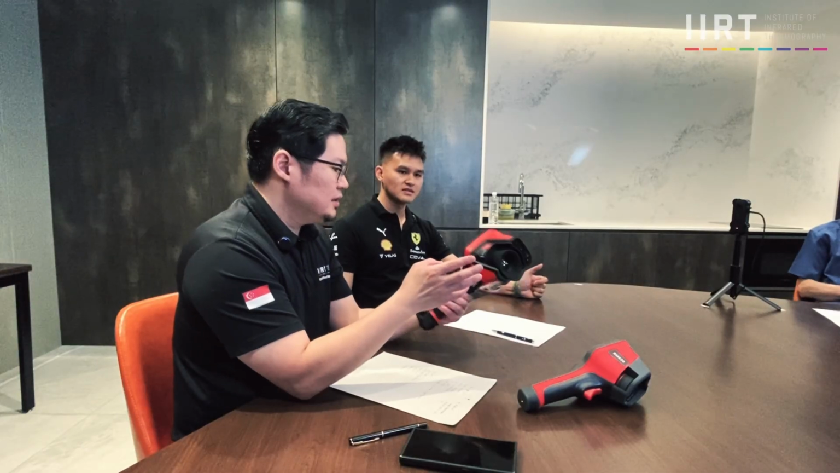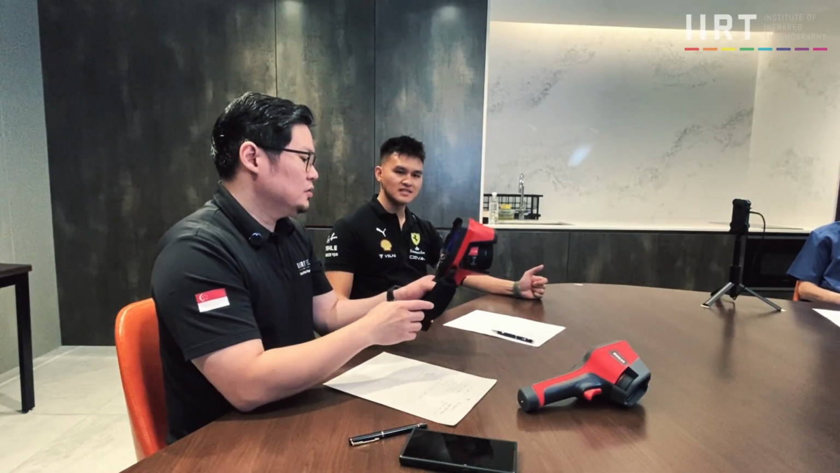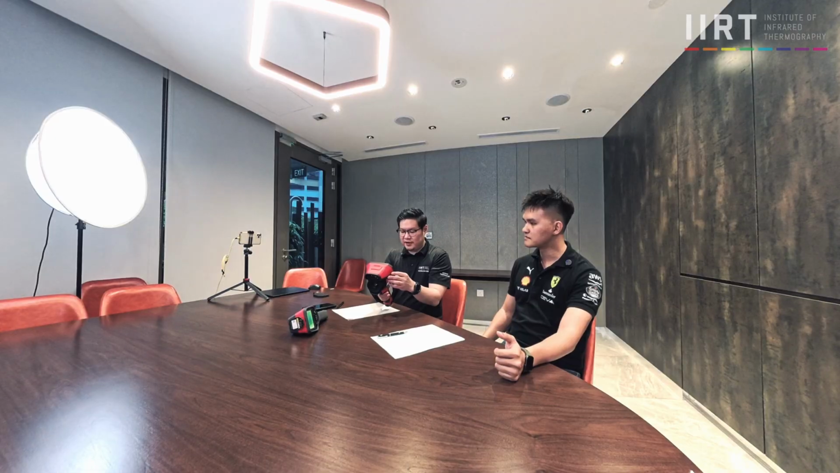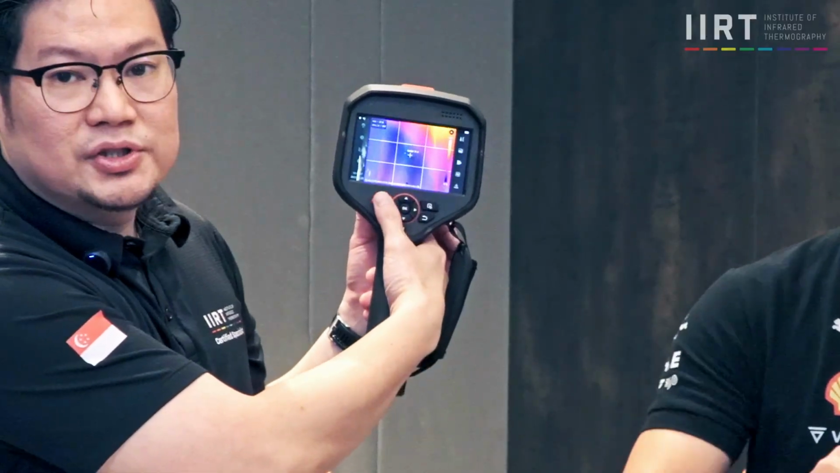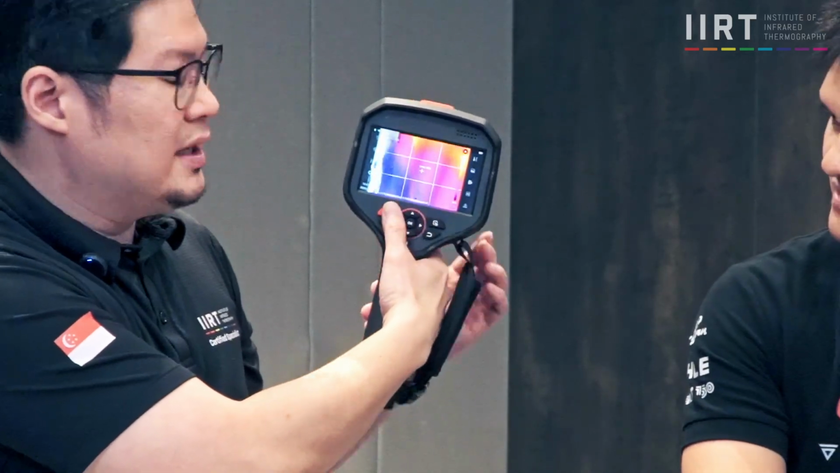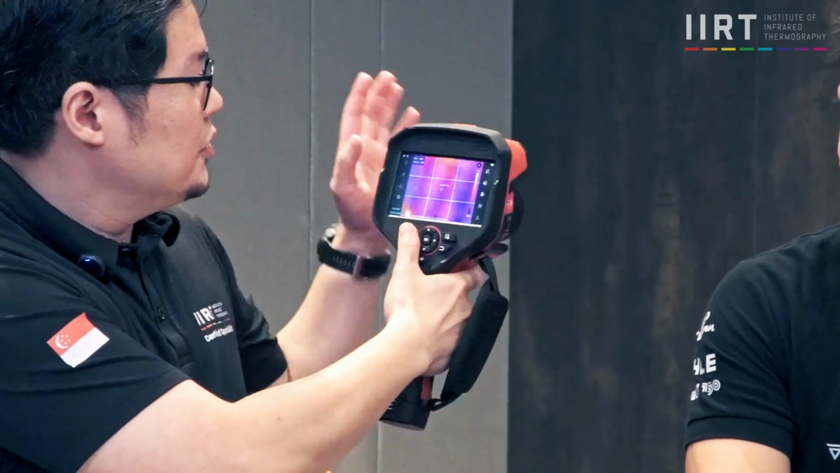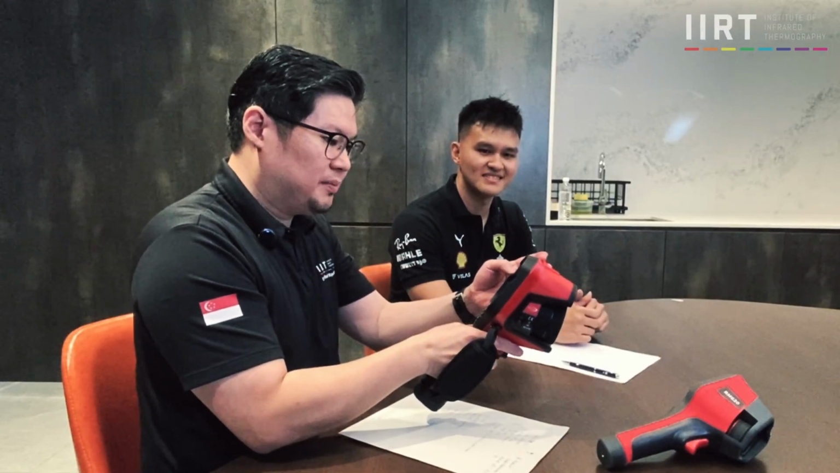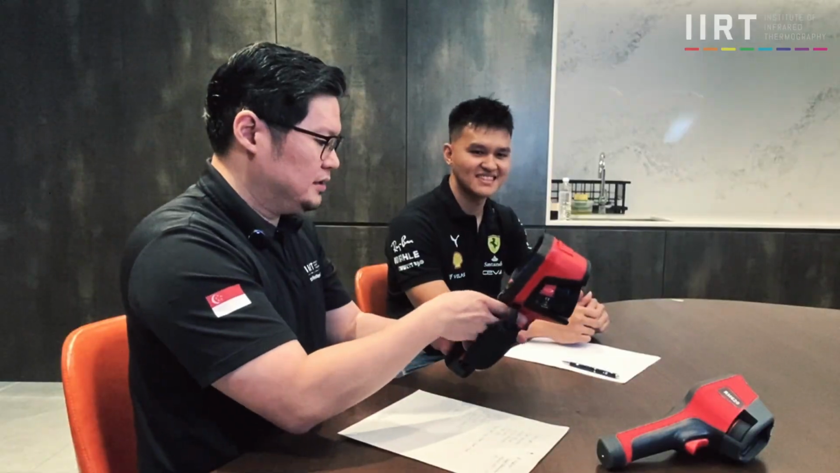So it's all in one. You can shoot, and you can do your report, everything on this thing. There are a wide range of lenses, and surprisingly, the weight is not too bad, so it makes it very easy to handle over, I think, long durations. The controls are very easily accessible, as you can see from my thumb position. Everything can be done with just one hand. Of course, you can use your other hand for the touch screen. So that is the unique part that we'll dive into more later.